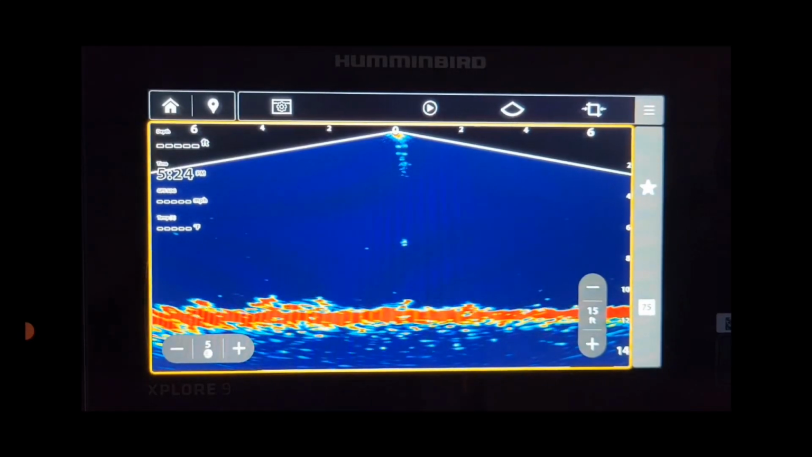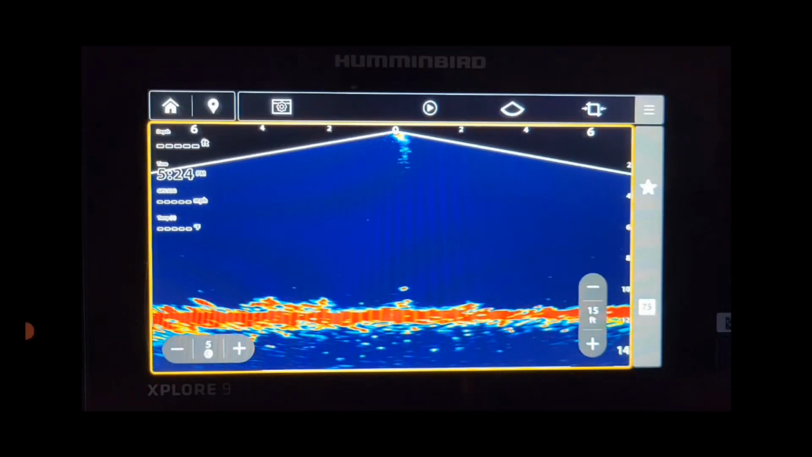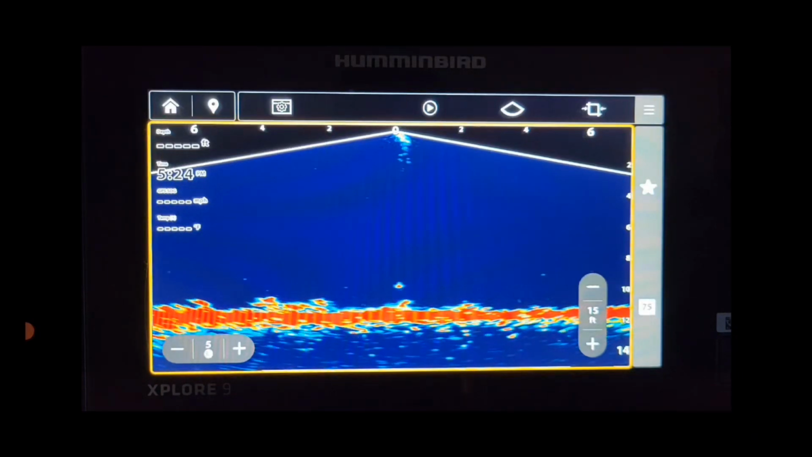All right, jig's dropping down near the bottom. You can see some weeds right above a little weed clump there. Some sporadic weeds. This is right where the weed edge stops before it drops into the basin. You can see my jig. This is a 1/16 ounce jig with just a waxworm on there. It's showing up nice and clear. Have no problem picking that up, so I'm very happy with that.